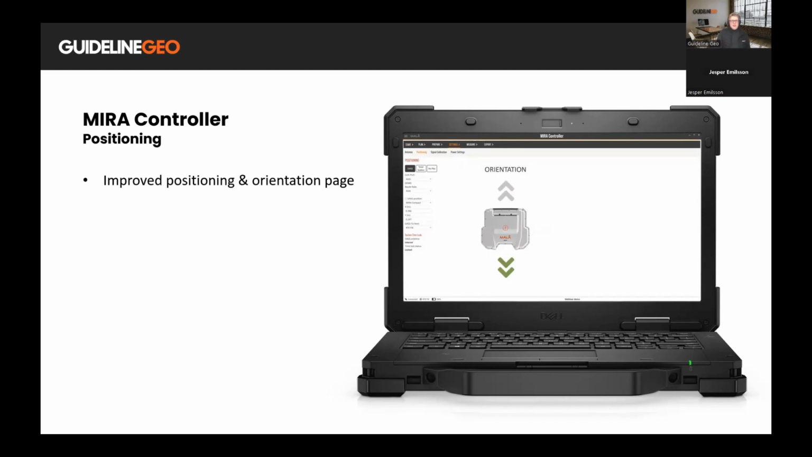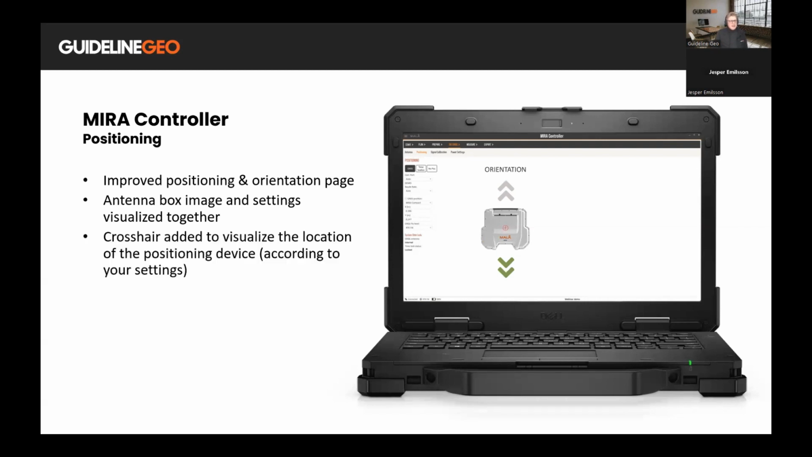If we look at some of these features in greater detail, if we look at the positioning, for example, the improved positioning and orientations page have let us move the antenna box image and the positioning settings into the same view. So this will make it easier for getting the feedback on your settings.